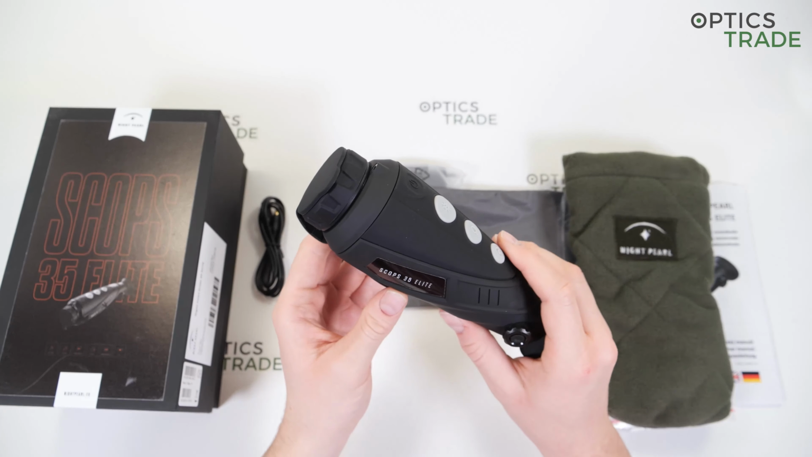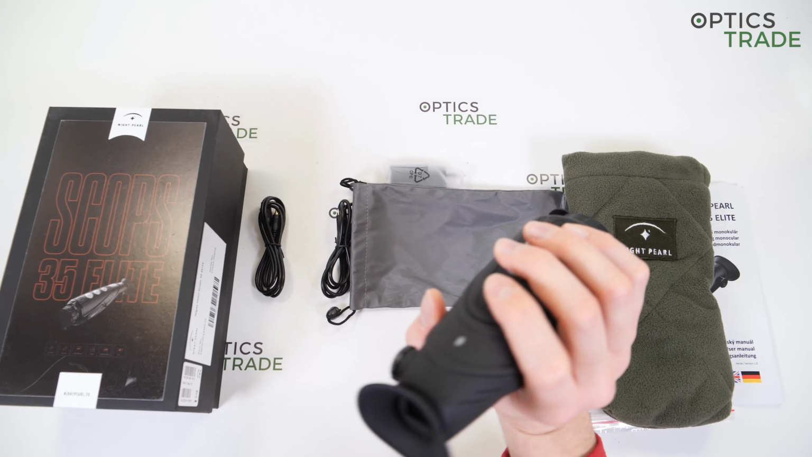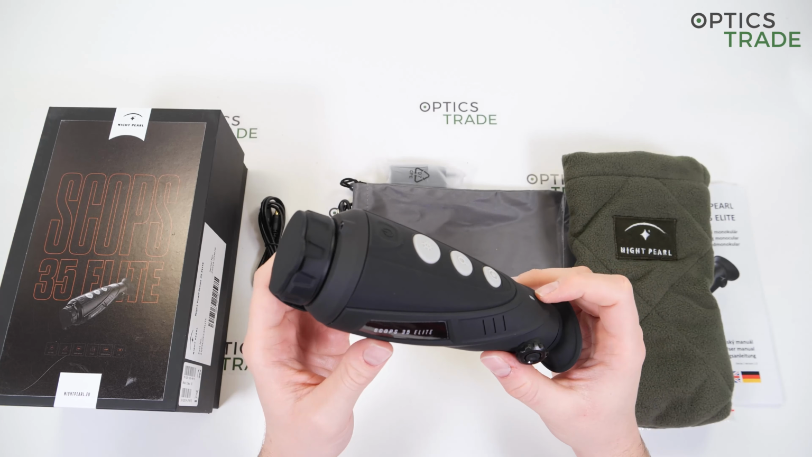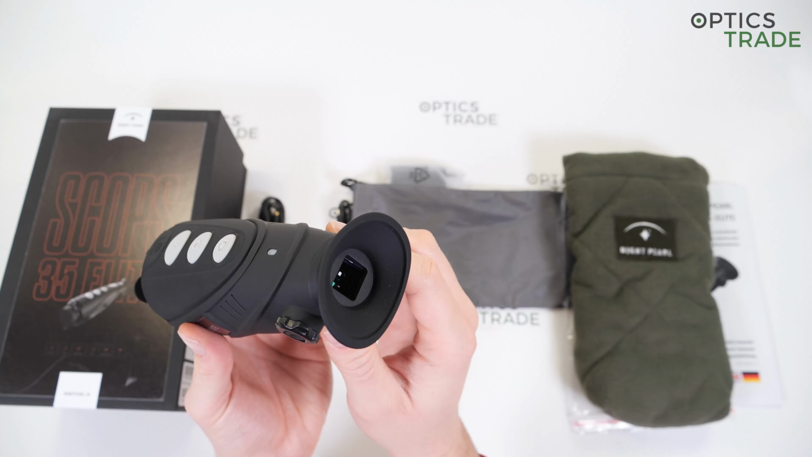We have a refresh rate of 50 Hz, which is great. We have an ergonomic shape to fit in both left-handed and right-handed users' hands. We have many useful features such as hotspot tracking, digital compass, the rubber ocular, which is especially great for glasses users.